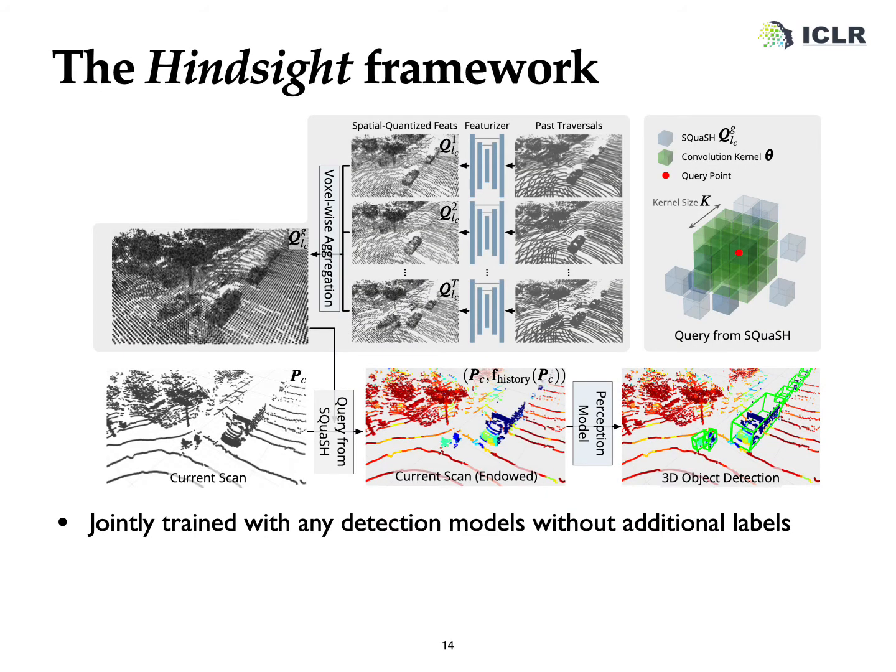We dub the whole framework as HiSCI, which computes the squash from path traversals and then endows the current scan with features queried from squash. One of the highlights is that the whole model, including the featurizer for the squash, can be trained end-to-end with the same labels used to train a vanilla 3D object detector. The squash features come with no additional cost.